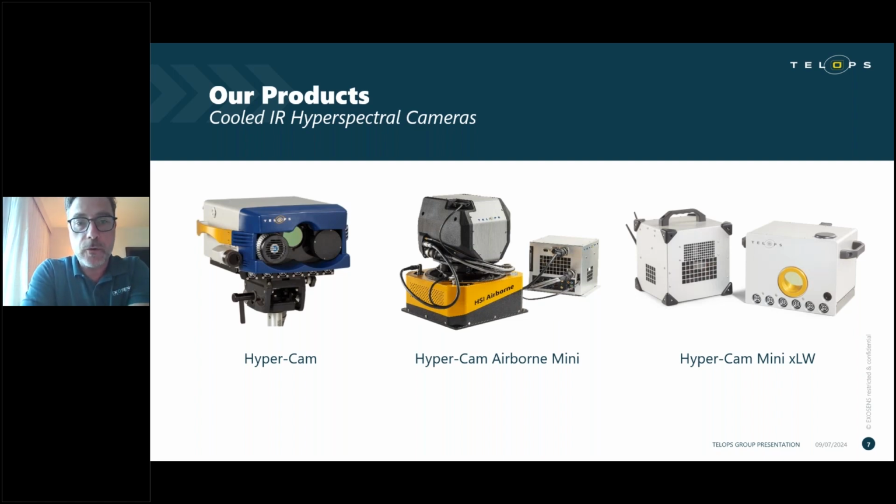But a few years ago, we started to work on it to reduce the size, weight, and power of the unit, making it a much smaller unit, capable of being integrated and used in different applications, but keeping the same concept as the original Hyper-Cam. So very high sensitivity, very high spatial and spectral resolution.